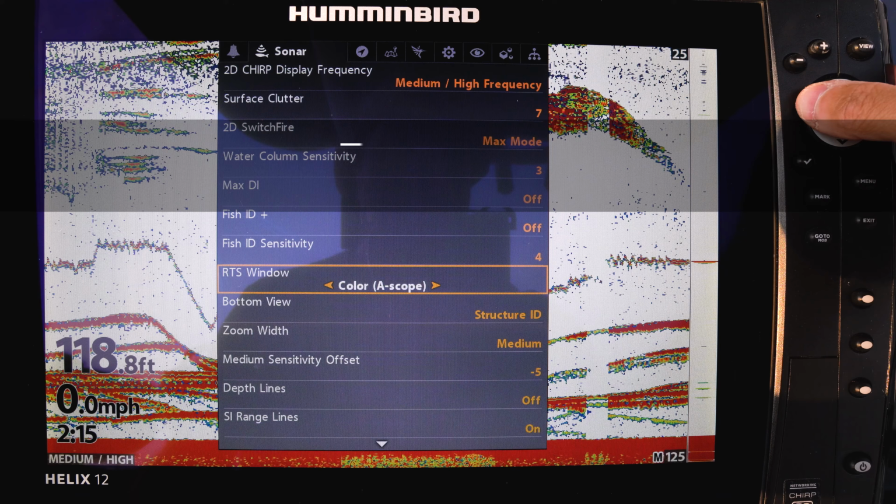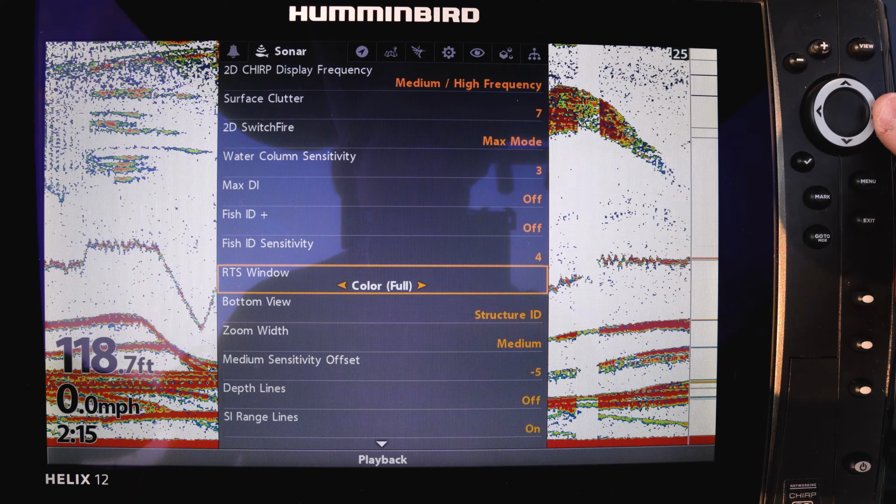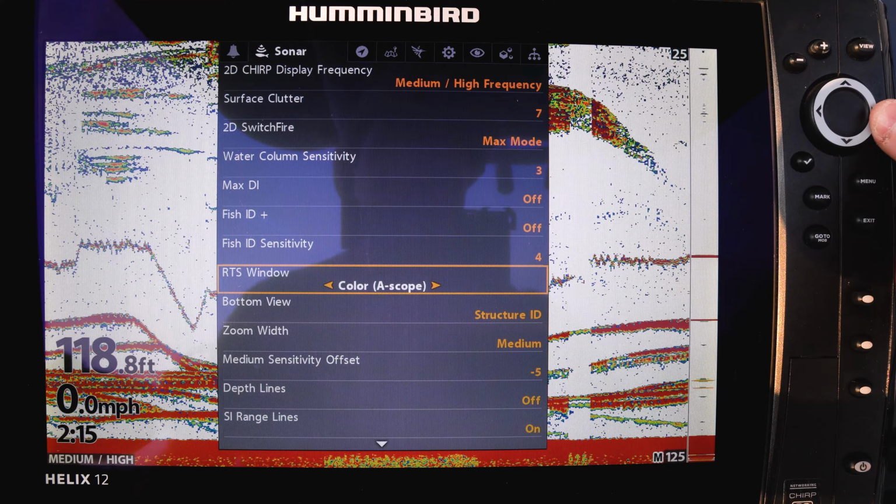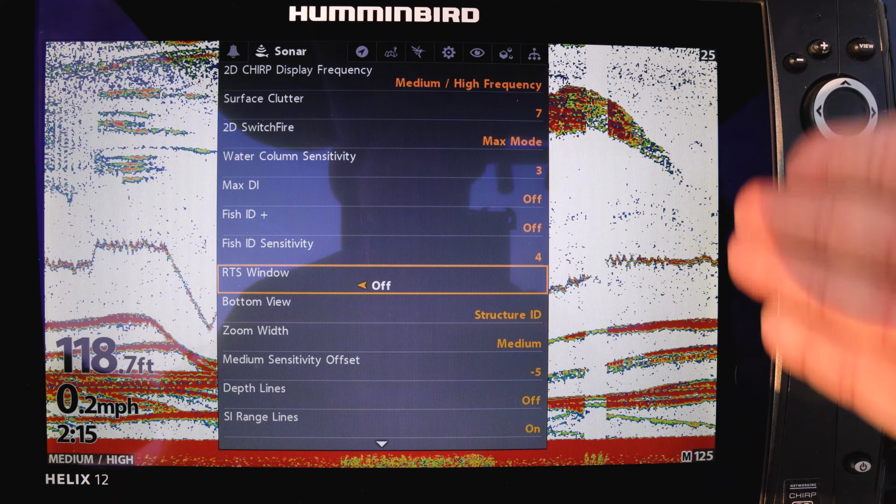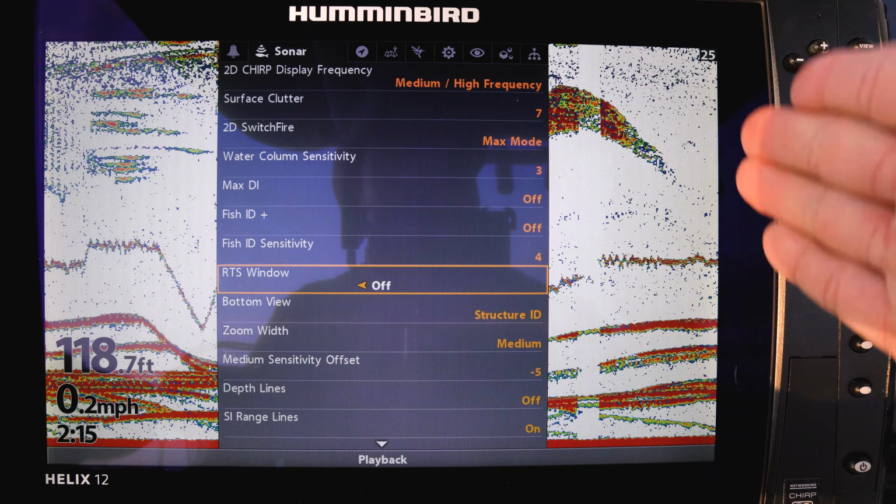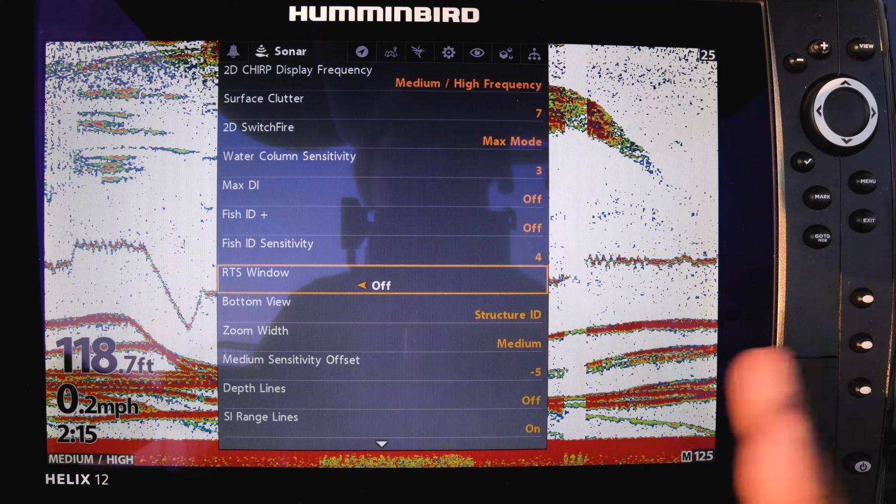There are two main settings that you should choose from when hunting lake trout: the color A-scope setting and the color full setting. But deciding between these two settings is mostly preference and what looks best to your eye. You may also set the RTS window to off, but I do not recommend this, as now you have less pertinent information on the screen to help you make split-second decisions.